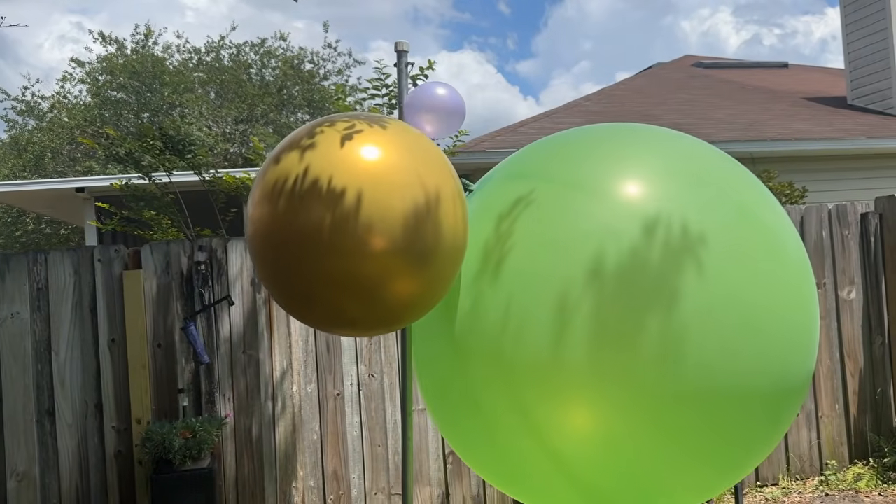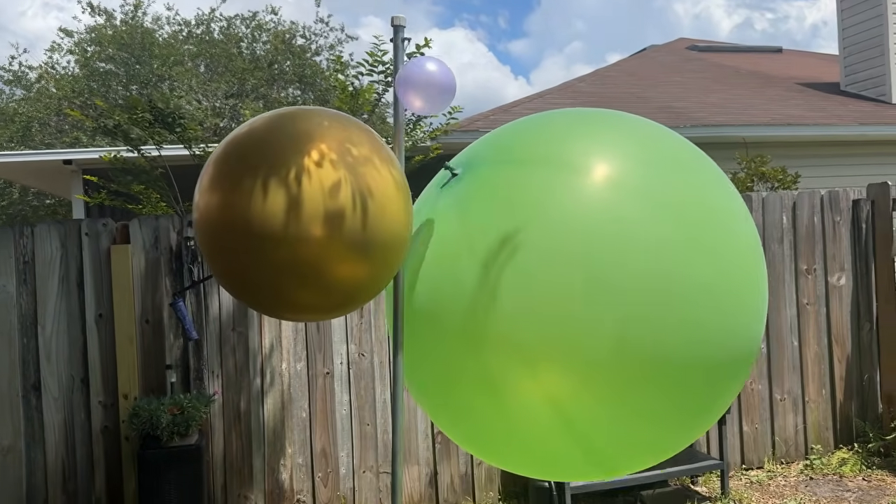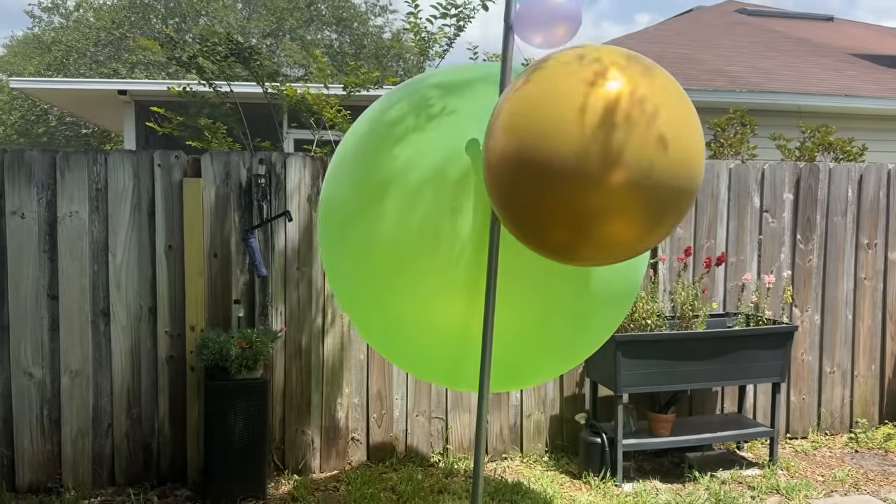So, are we talking about a Mylar balloon? Or are we talking about small, medium, or large latex balloons?